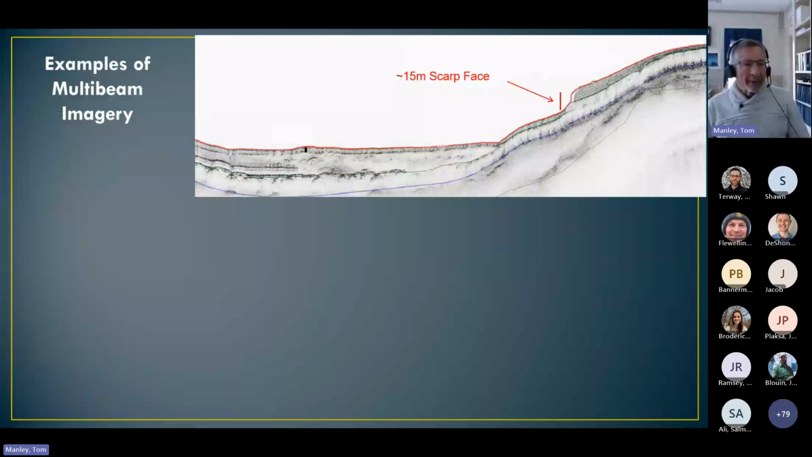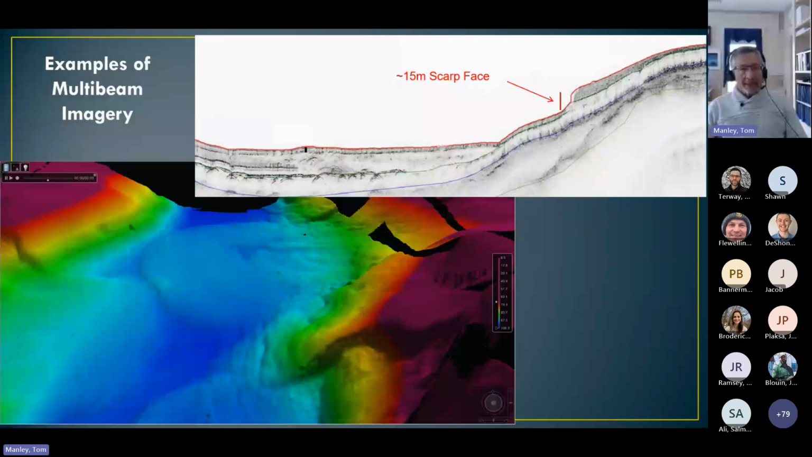Remember this image from the chirp data and the fact that the 2005 data wasn't sufficient to accurately define this feature? Finally, it was mapped out as a massive landslide using a combination of multi-beam and chirp data. This large landslide was calculated to have a volume of roughly 10 million cubic meters.